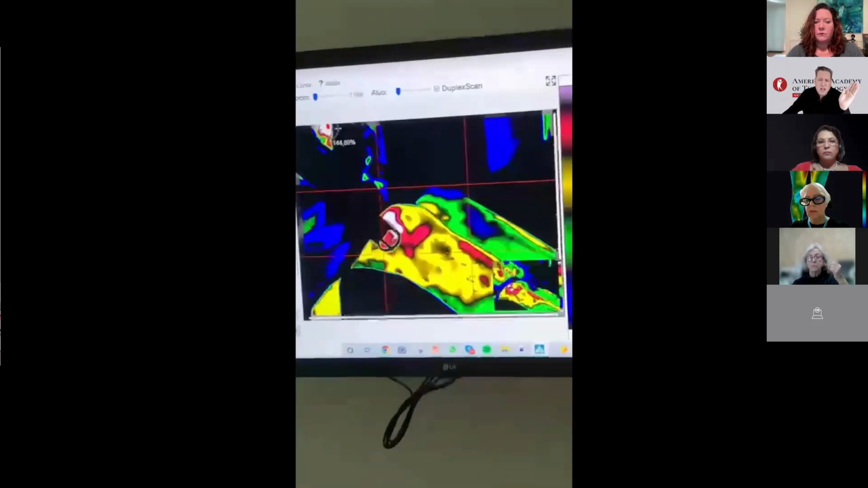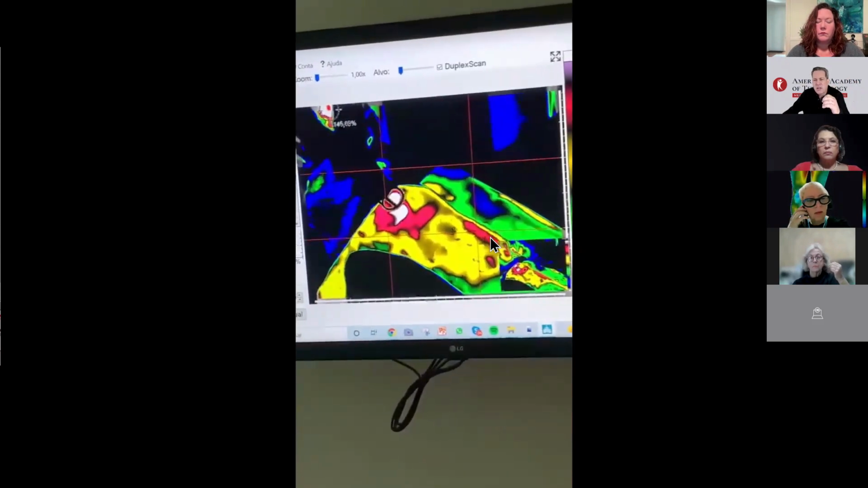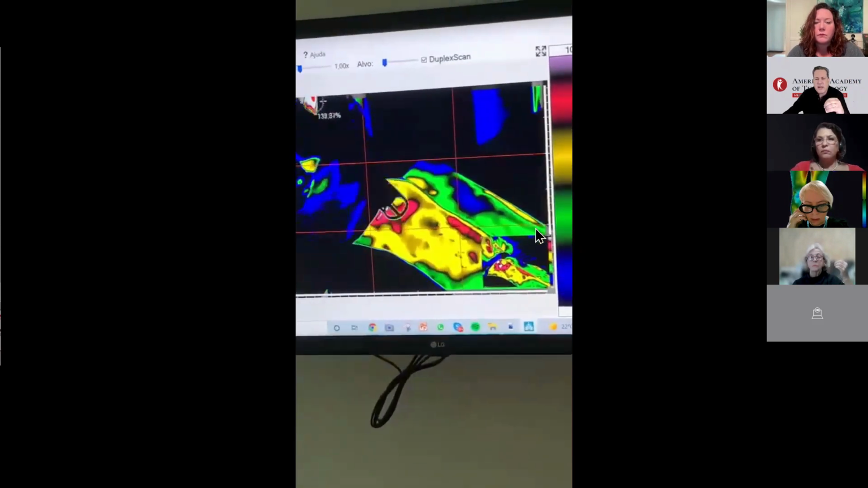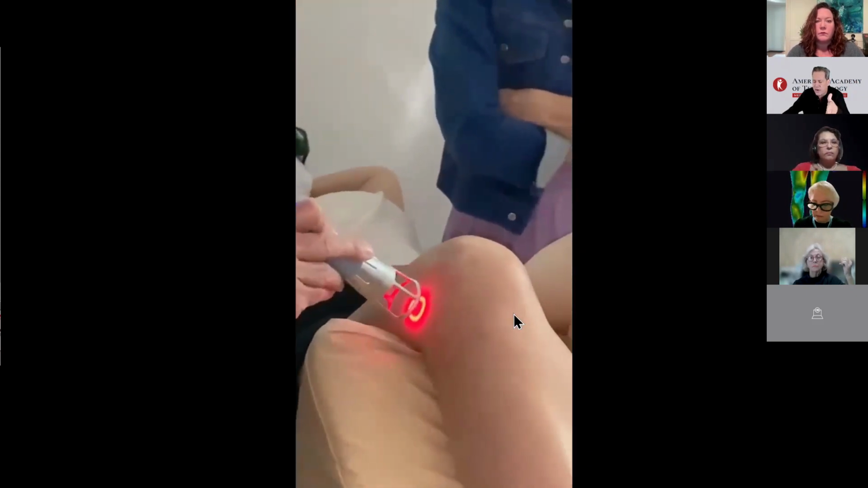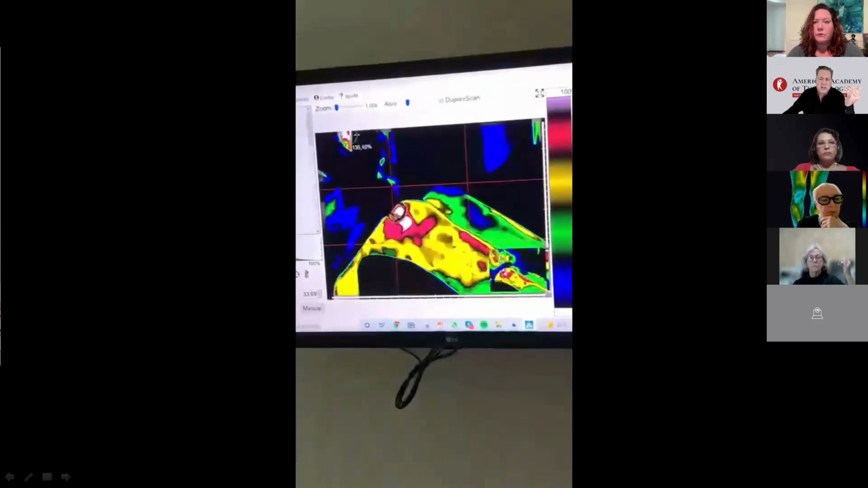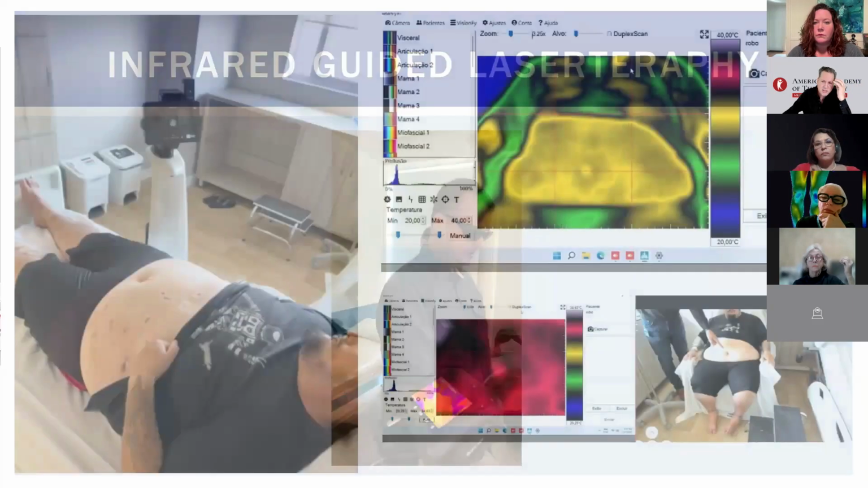Doctors who use infrared guided therapy know the immediate effects of treatment, in real time. This leads to great patient satisfaction, faster recovery and patient involvement with the treatment. So it's not passive, it's active, and we work with the brain of the patient.